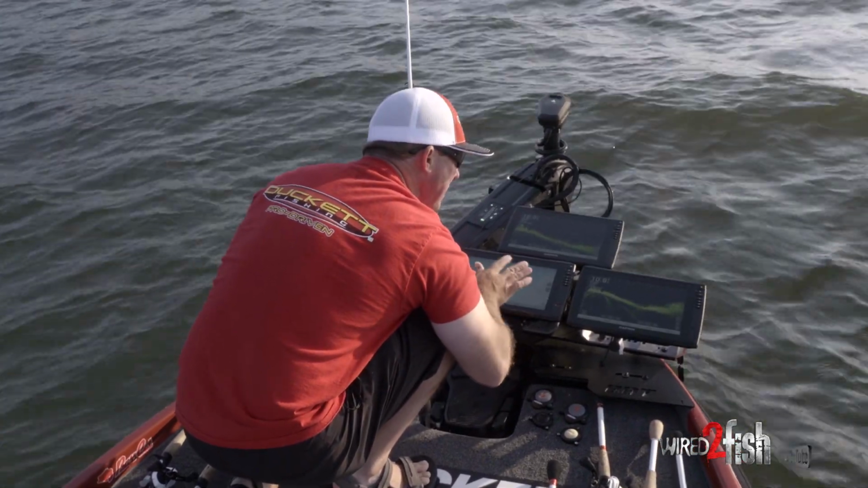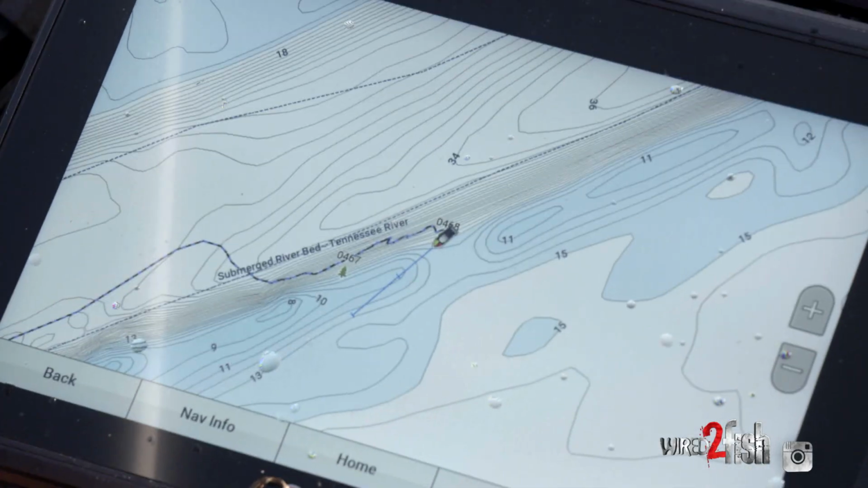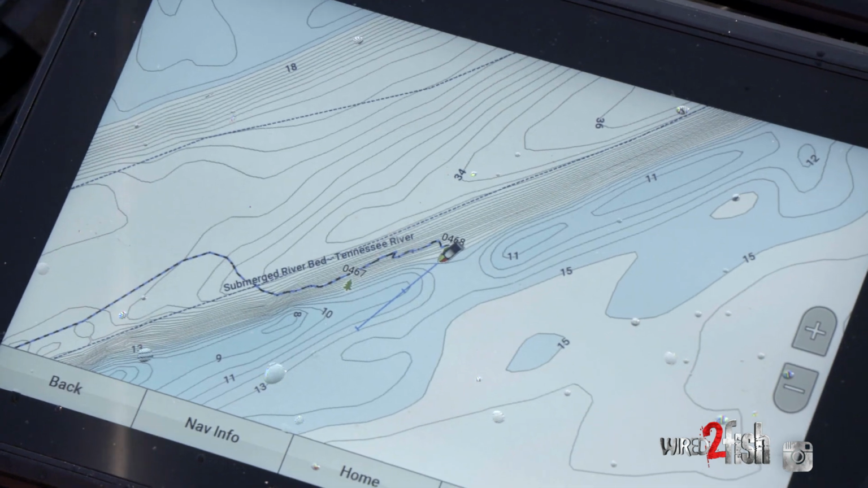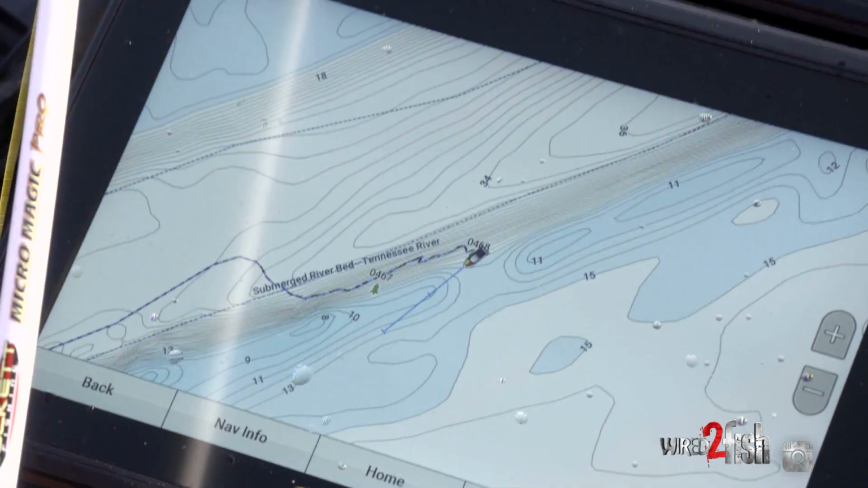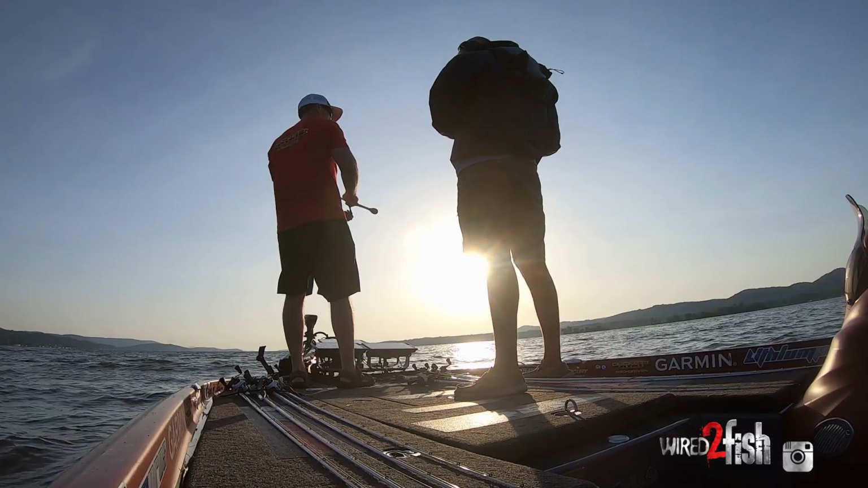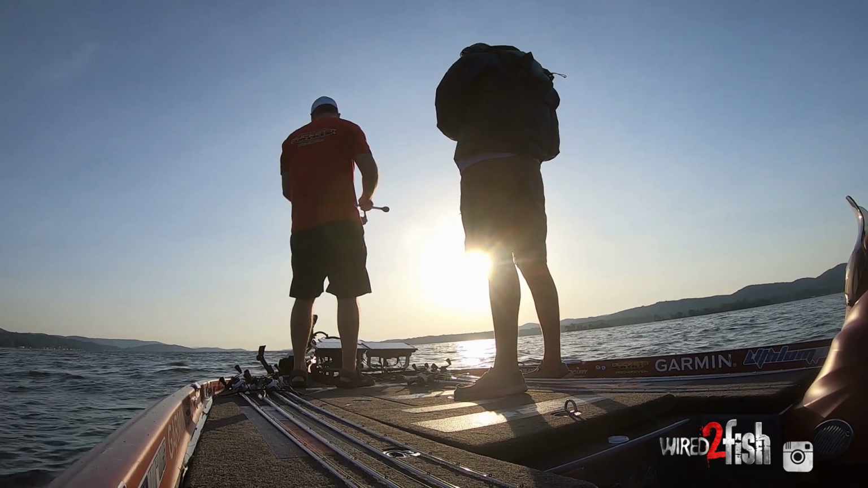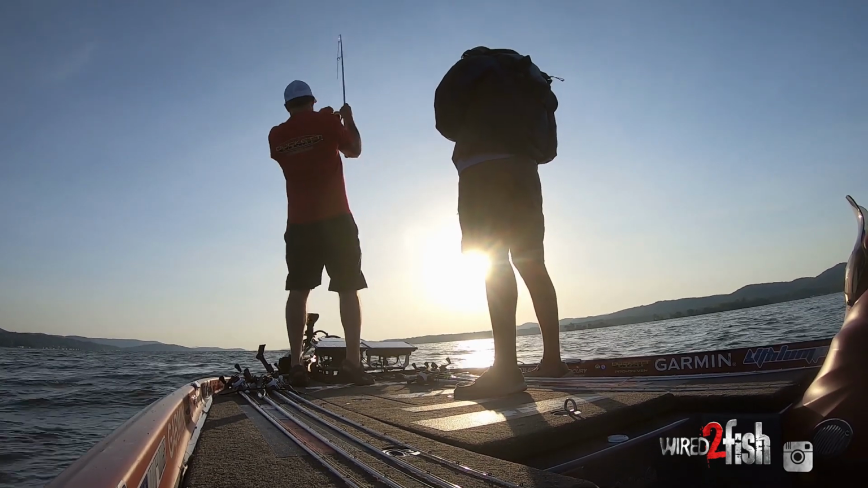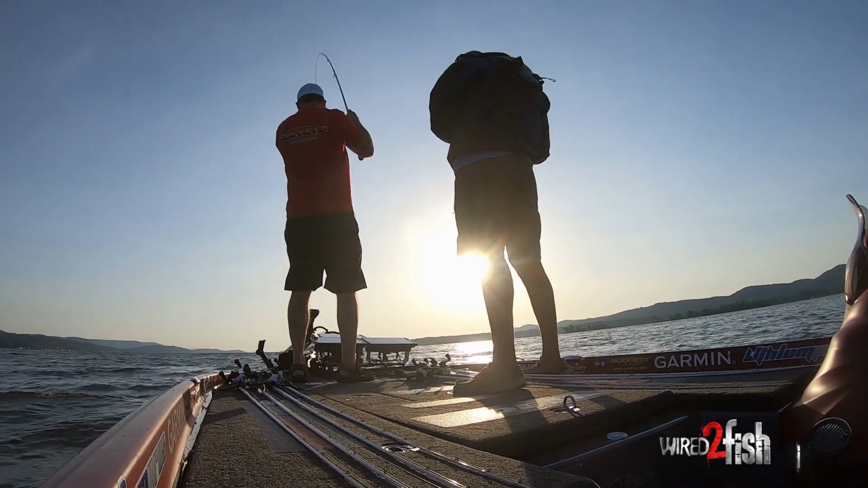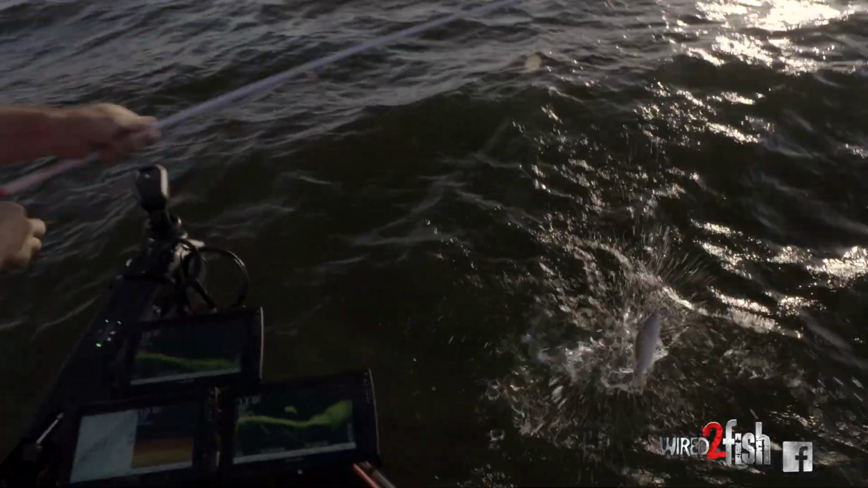And it's pretty easy to find. There'll be 100 places like this on Lake Guntersville. Not all are holding fish, but typically that's what you're looking for on any kind of ledge fishing lake. And you can duplicate that all along this whole entire river. Oh, there's one. Little guy, but it's fun.